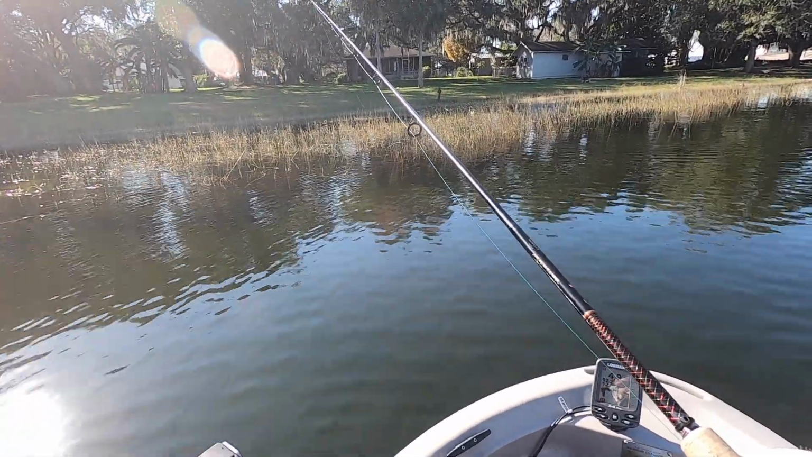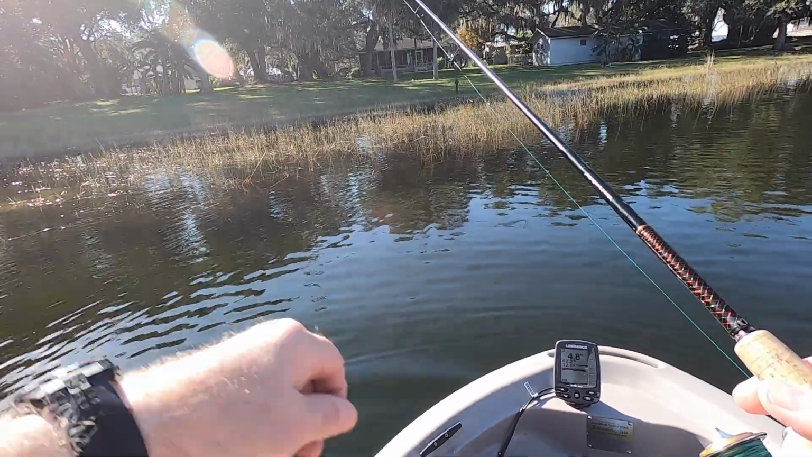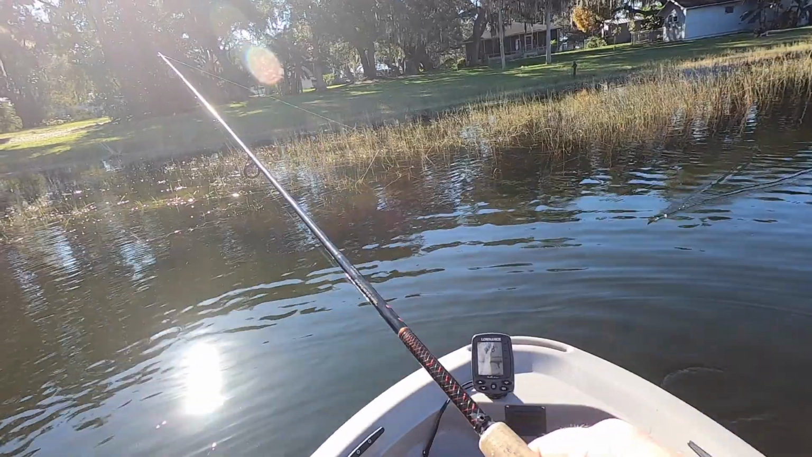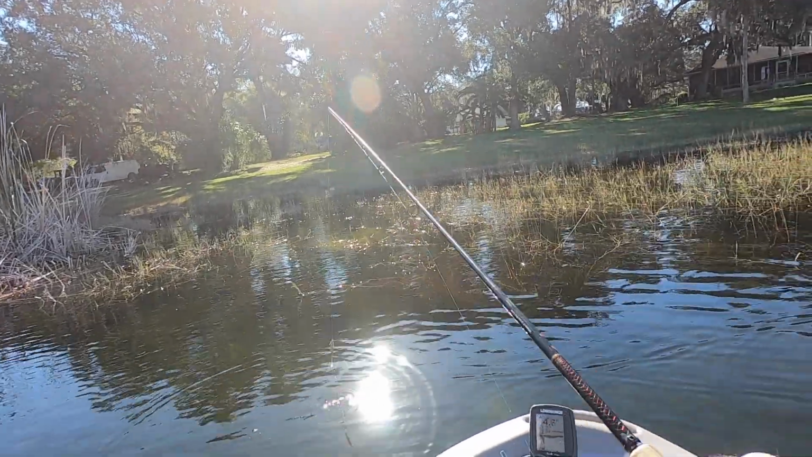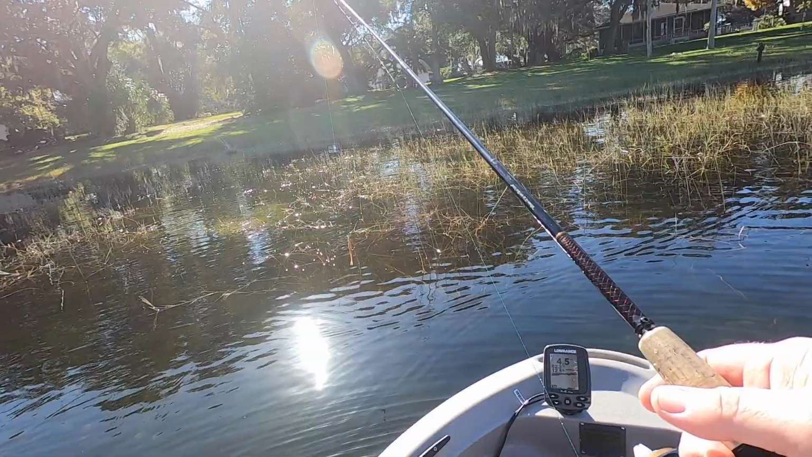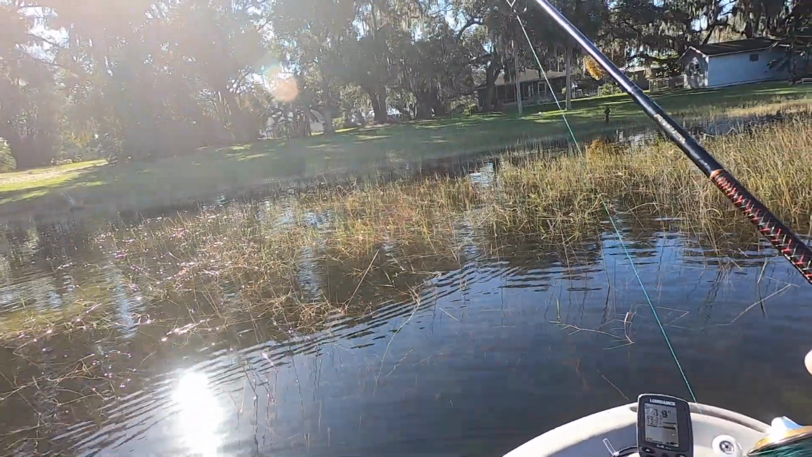Matter of fact, John, see the bed right there? Yeah. Let me see if there's anything on it. I don't know if you can see that right where I'm pointing in the weeds there. Yeah, I don't see a fish on it.